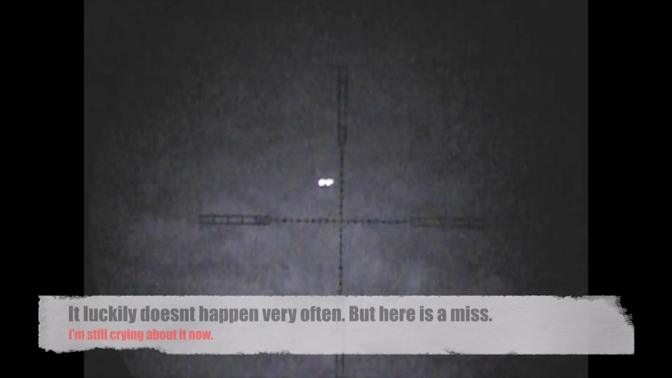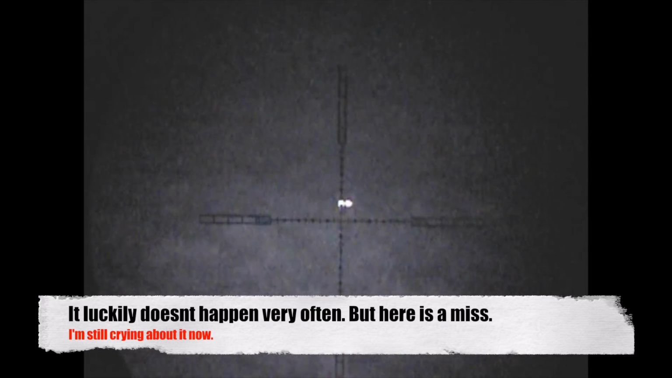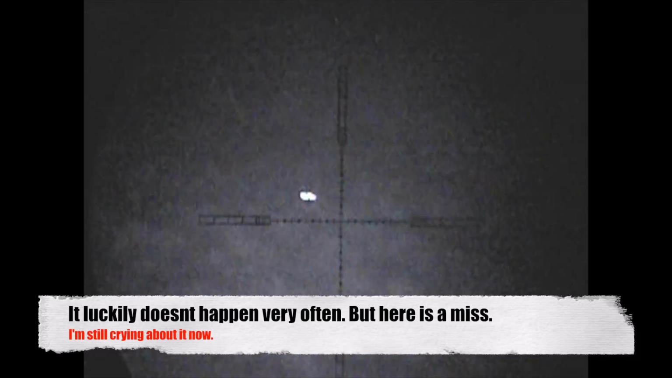And indeed he didn't. He was literally 5 yards just behind where he'd been shot. A massive exit wound, so quite surprising that fox managed to run. But that's the nature of the beast, sometimes they do.